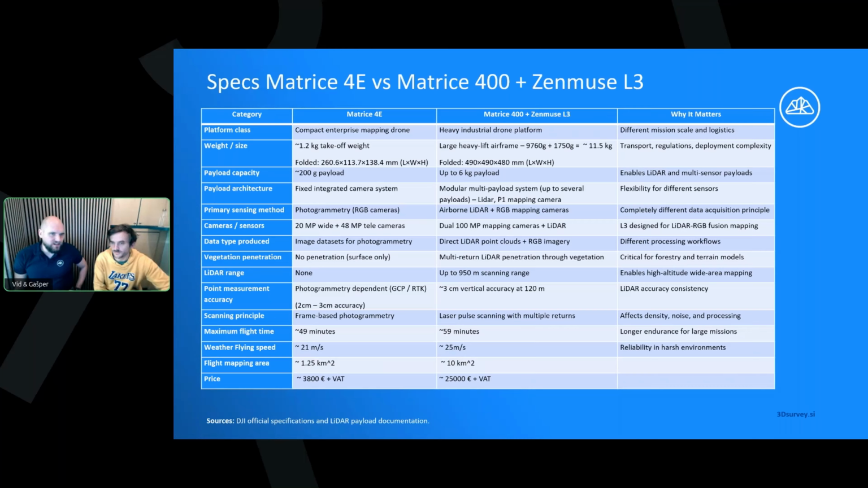Okay. Finally, about the price, these two are two completely different classes. I think this one costs about 3,800 plus tax, and for this one, I think it's 25,000 plus tax, give or take, I'm not sure. I think it was with the LiDAR sensor. So something like this. This one is about 6 times cheaper.